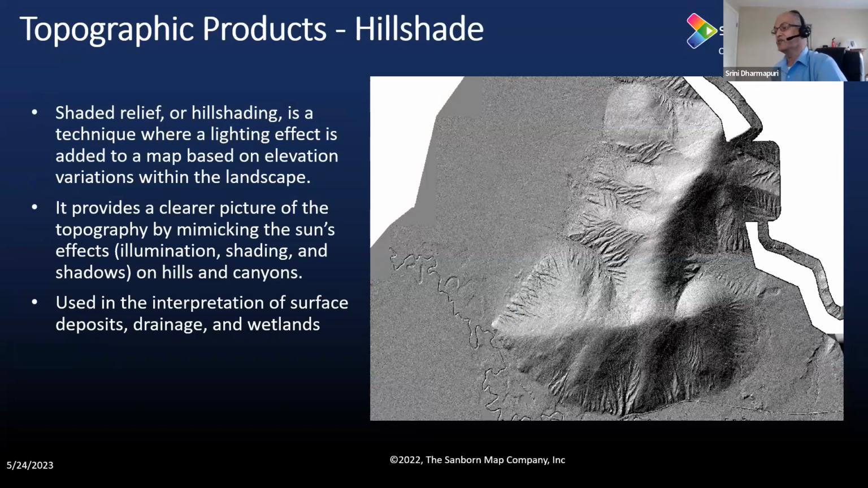Of late, I've noticed some of the people who are involved in the elevation derived hydrography or 3DHP use this as one of the products to validate some of the streams, or to make sure of the QC of the product. They use this product as one of the supporting data to make sure that all the data that is captured is correct. So that way the Hillshade plays an important role in the QC process.